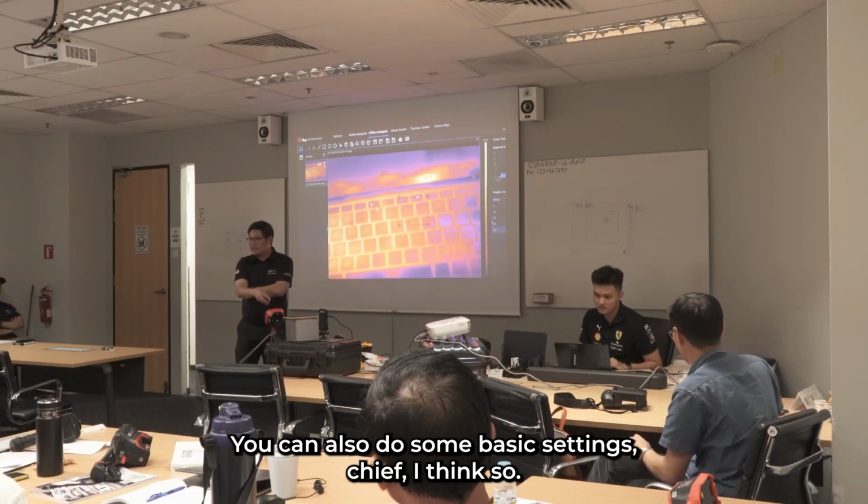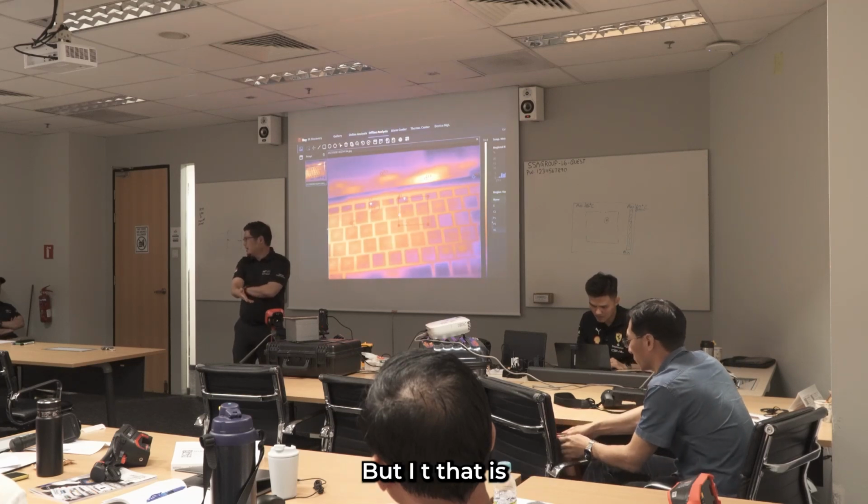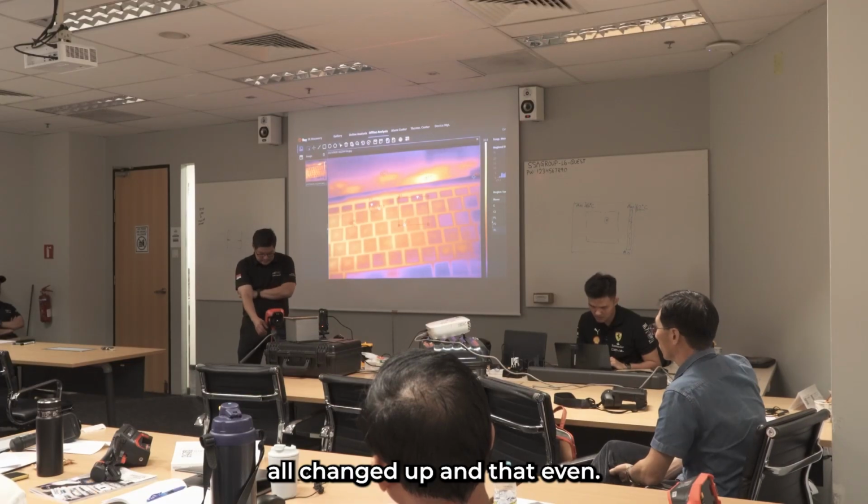You can also do some basic settings change, so for example, you ask the camera, change my E value to 0.6 or change the balance. Let's see here.